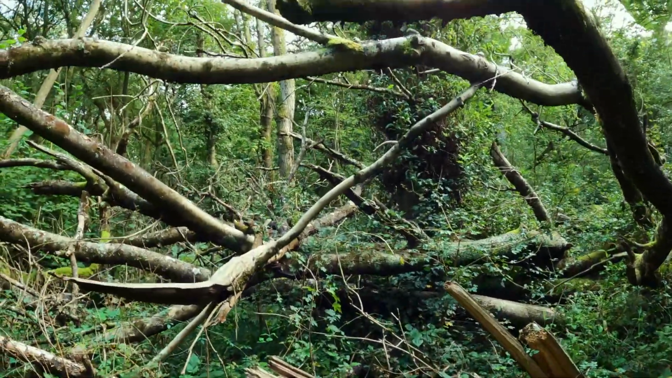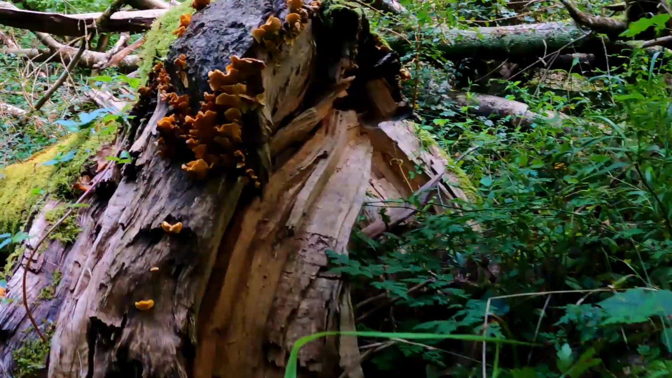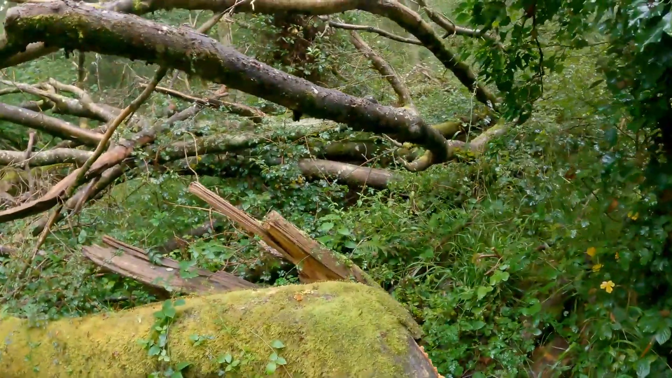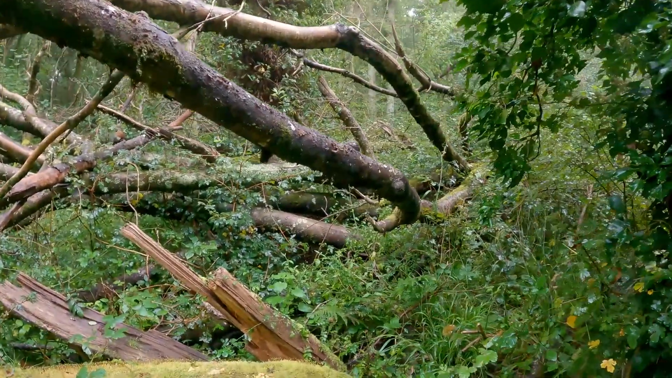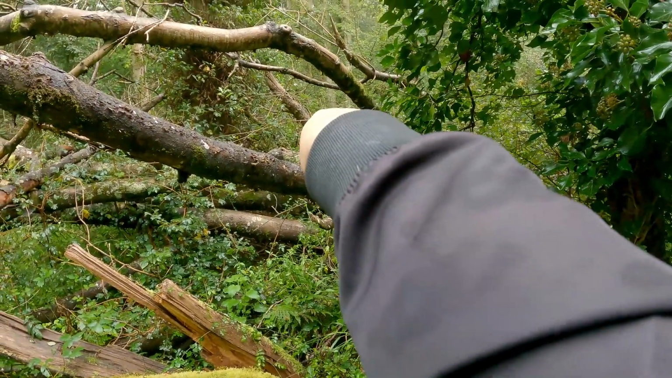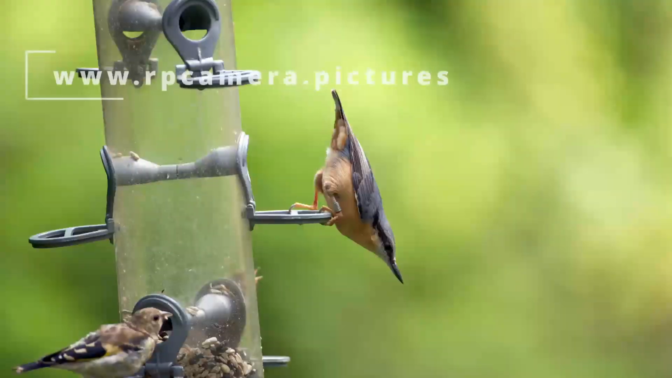And I used to put the feeders on the top branch and put some food down on here. Dora used to love it, and I used to sit about where that broken branch is there, and took some photos of it with a 500mm, and it used to be really good, really nice.